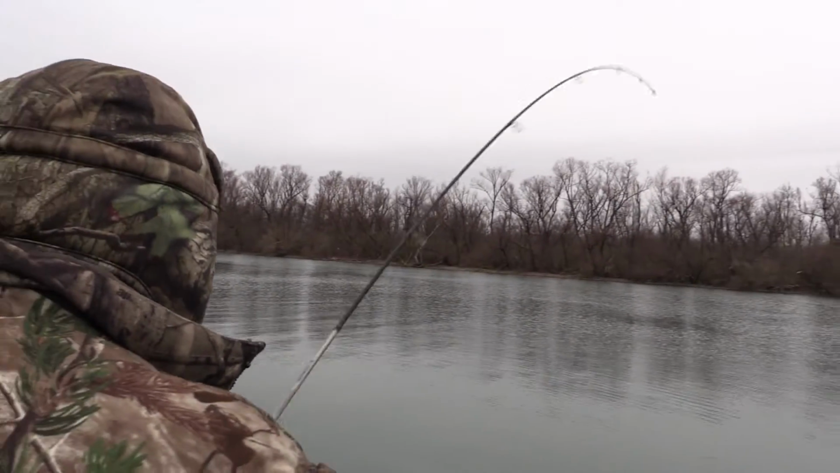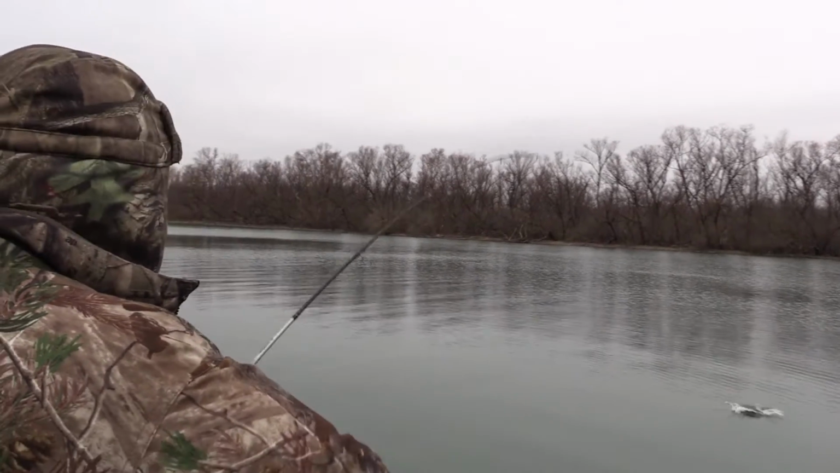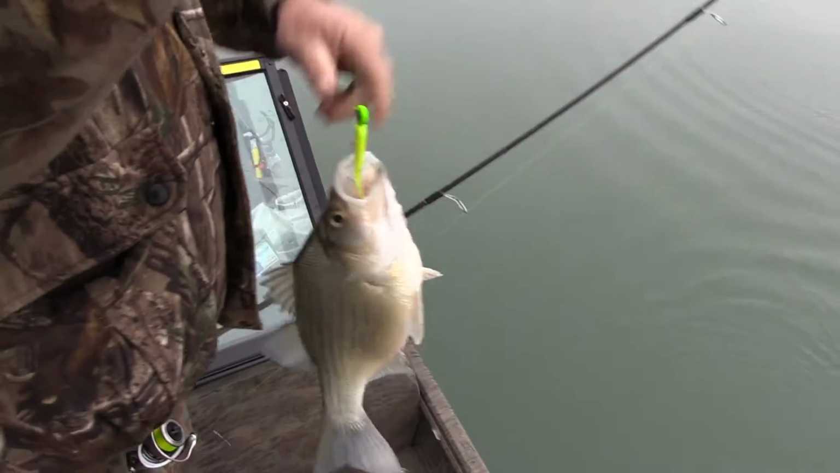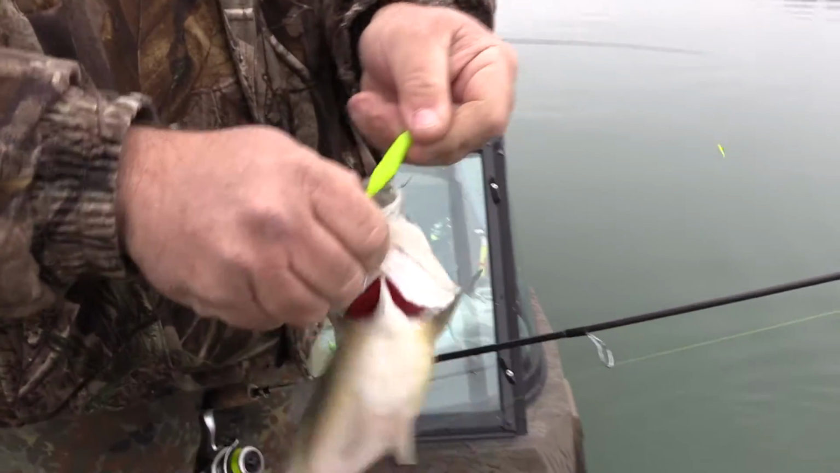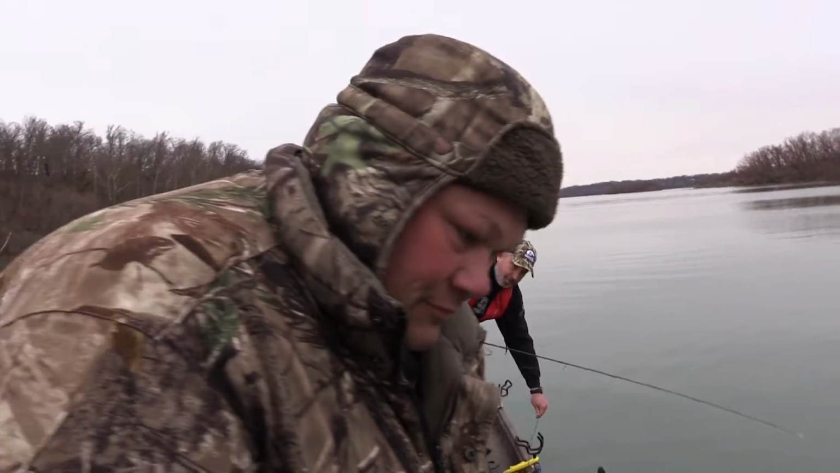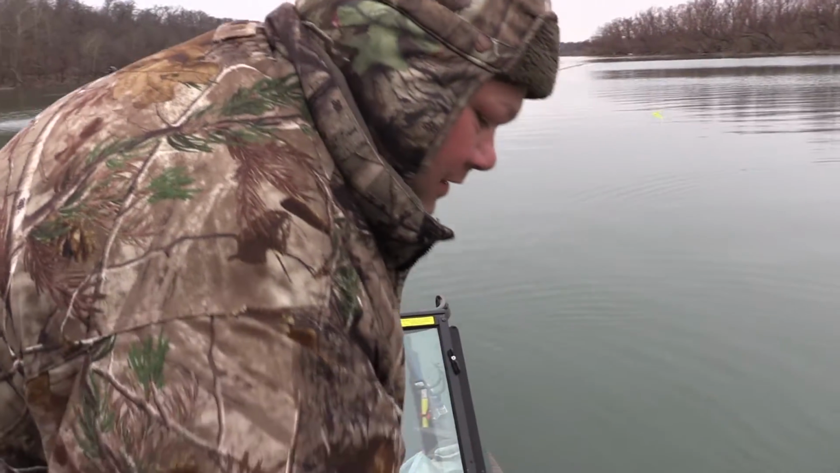Nice one, Matt. Good eater. Pretty decent fish. Big females. Big old one. That is a dandy. That's what we come up here to catch. Yup.